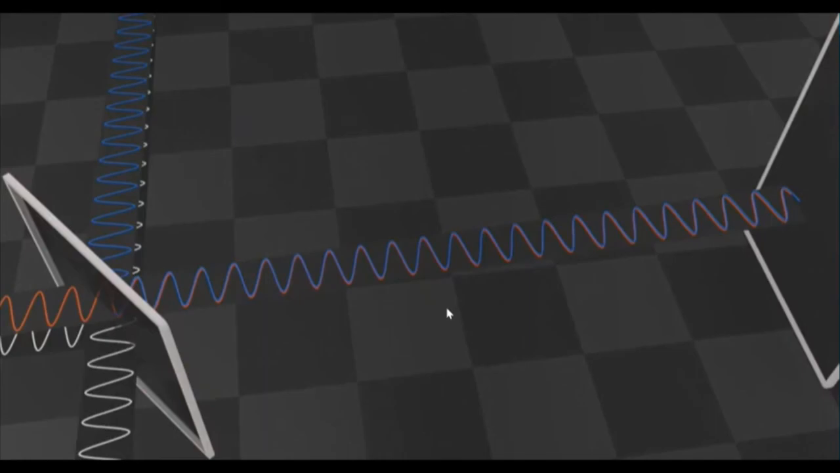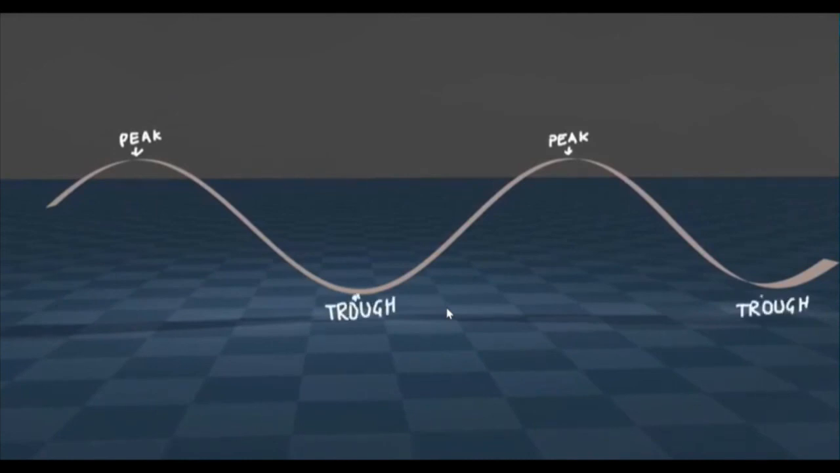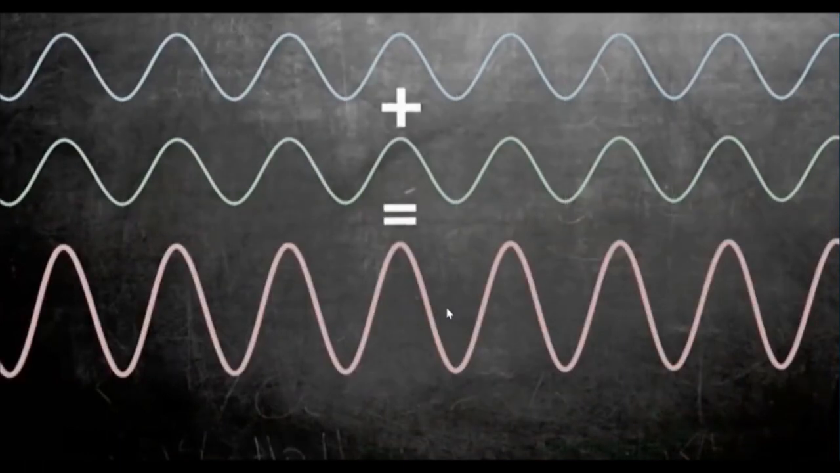Let's backtrack a little and see how waves get added. The higher points in the waves are called peaks, and the lowermost points the troughs. Let's say we have two similar waves which are in phase, which means the peaks of one wave align with the peaks of the other wave, and similarly for the troughs. When we add these two waves, the peaks get added together, and so do the troughs, giving us a wave with higher peaks and lower troughs.